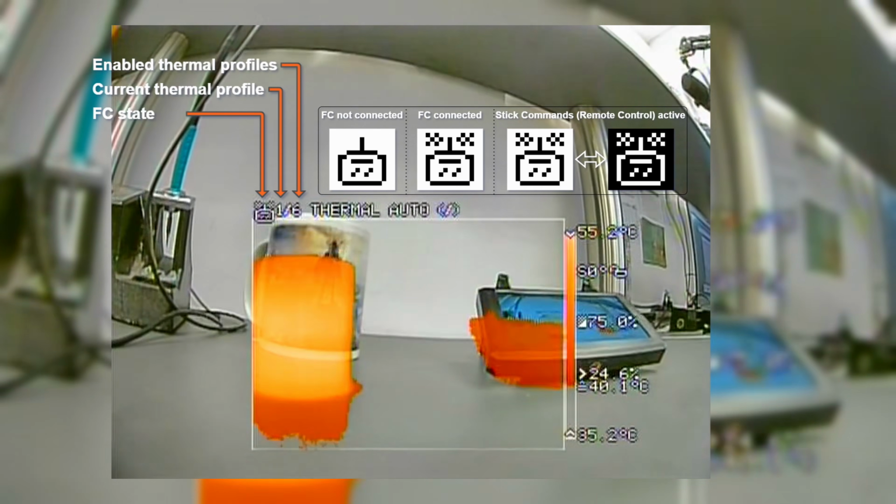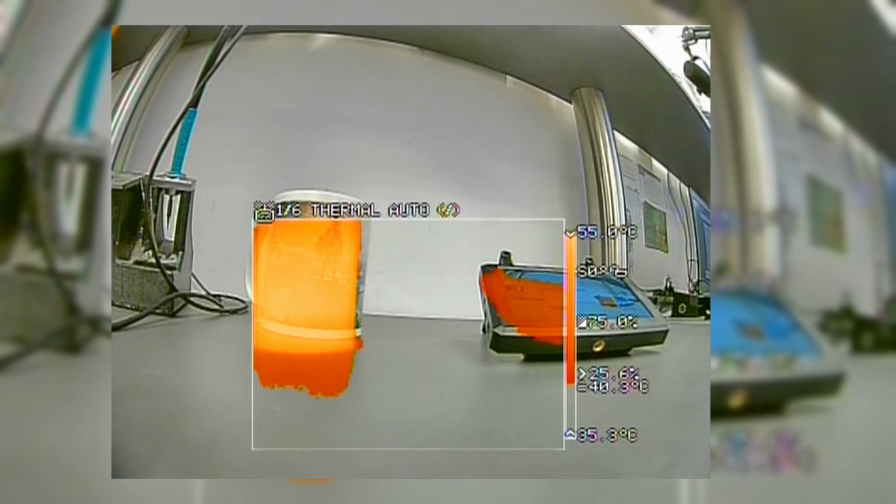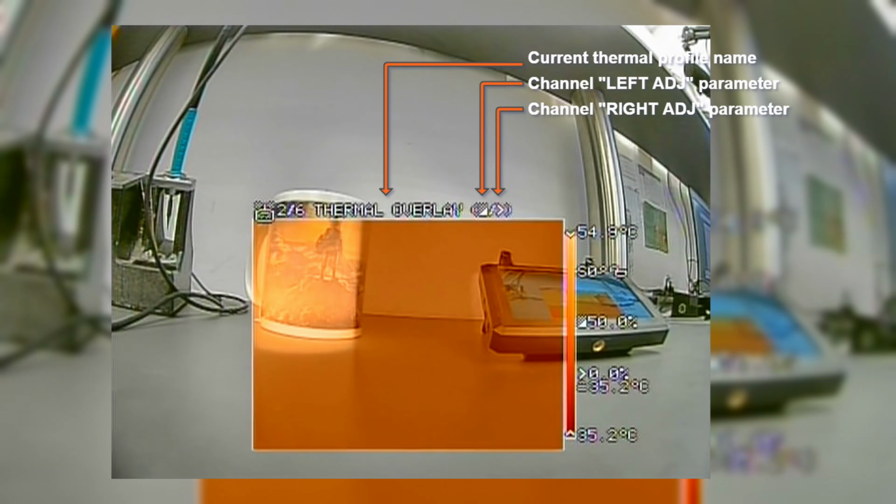All information you need is displayed. The FC connection state, current profile and the count of enabled profiles, the profile name, and next to the profile name, the active adjustable parameters are shown in the brackets.